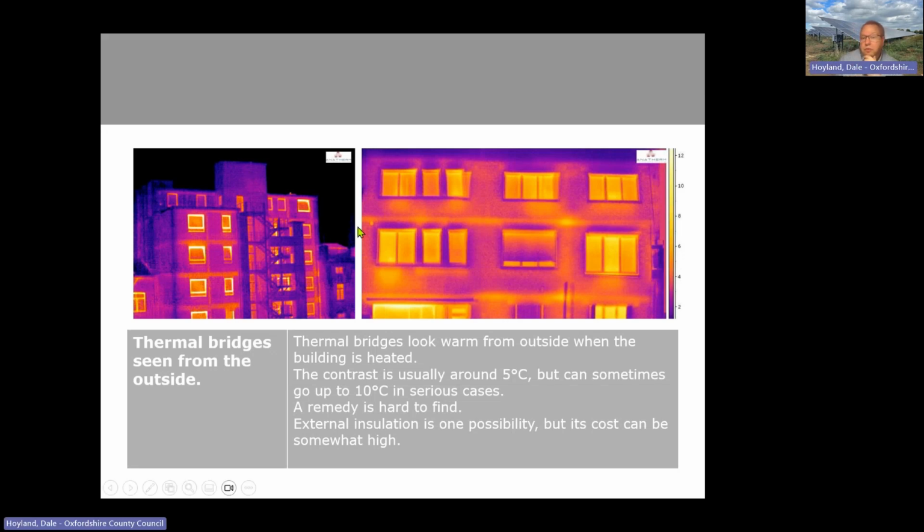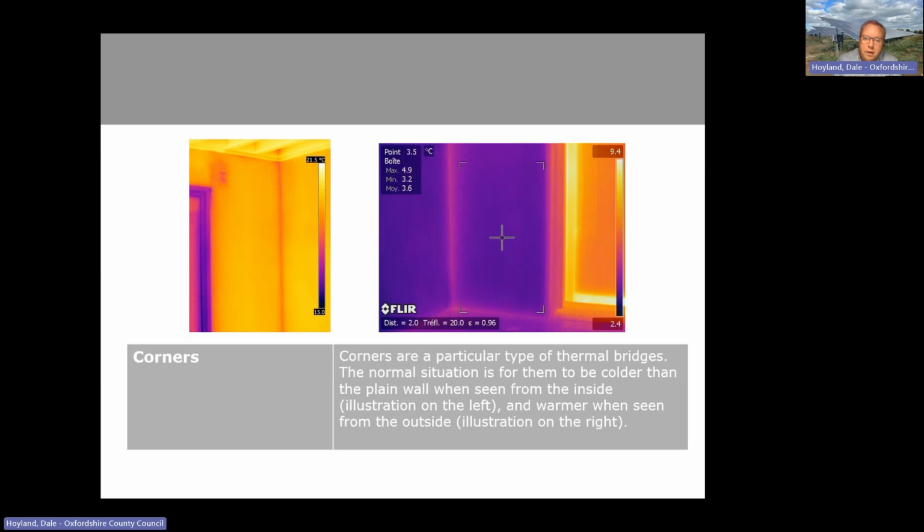Yes, I mean, it's a very good point actually, Roger. These could be concrete floors. There's several floors obviously in this property, so perhaps rather than just a beam, this is actually the concrete floor again, coming all the way out into the wall. This is the corner effect that I mentioned earlier.